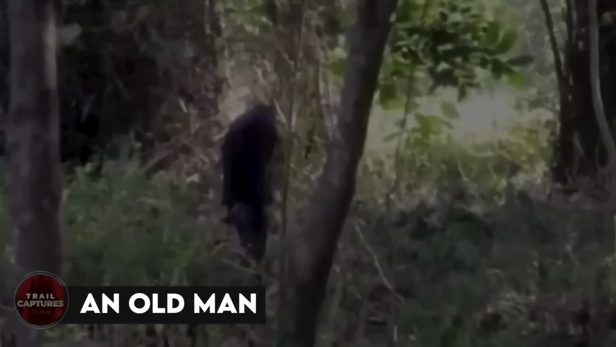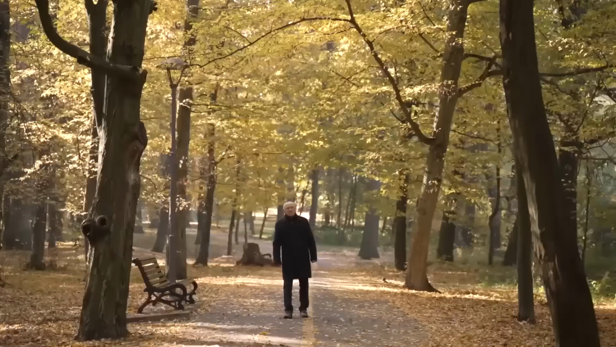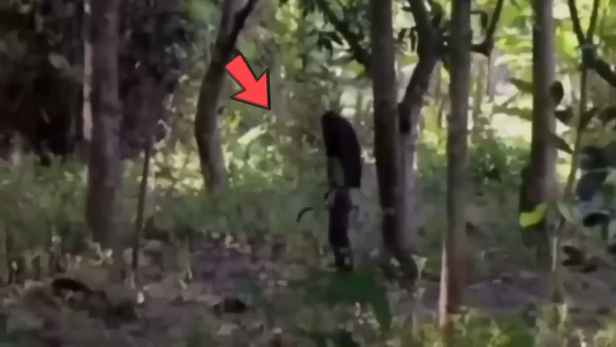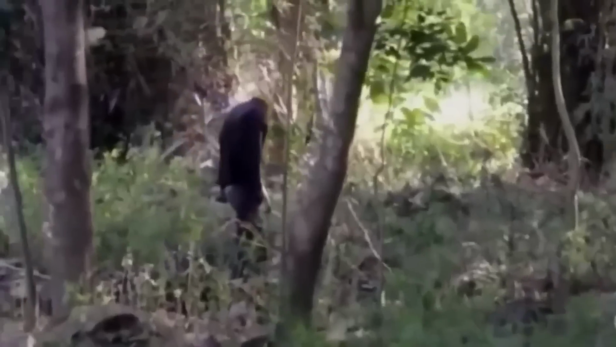An old man. I know spotting an old man just walking anywhere does not sound spooky or anything, but spotting something which looks like an old man but with no head and carrying God knows what in his hand is one disturbing thing. To some it was a demon, while to others some kind of prank. But whatever it was, the man was not something you'd want to encounter in your life.